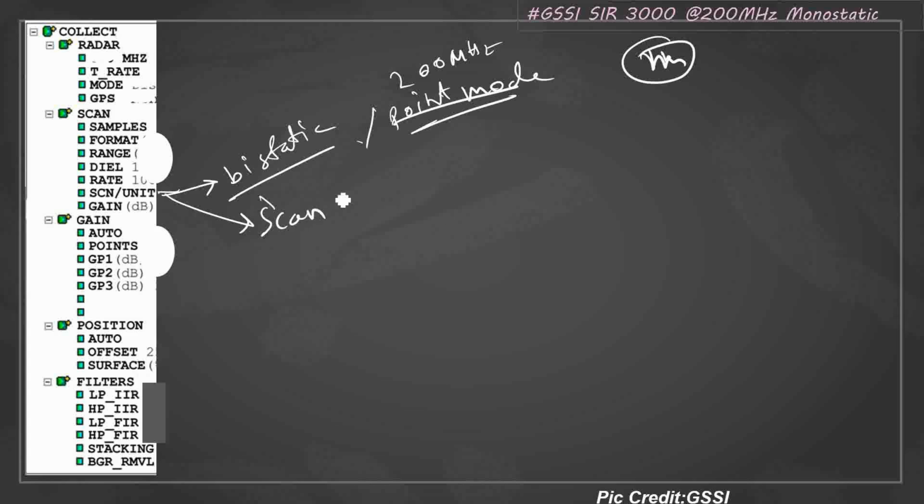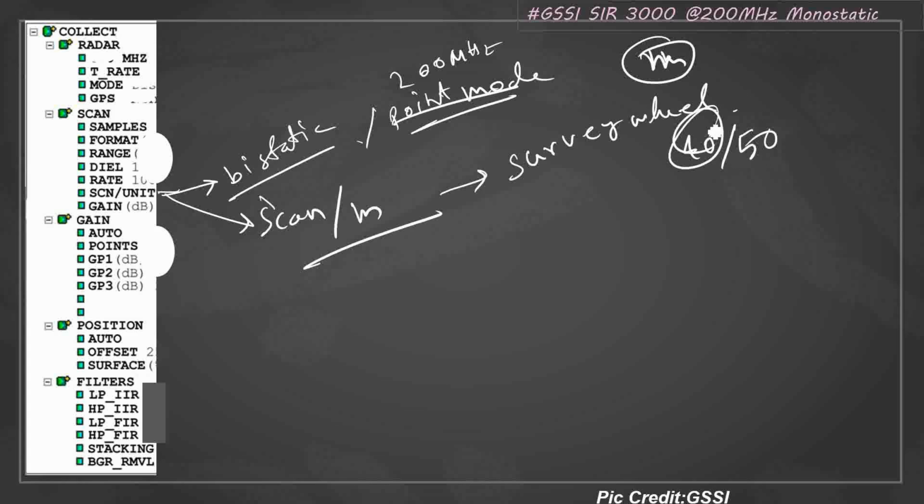Basically scans per meter, or scans per unit of horizontal distance. This parameter is scan spacing. When you are using a monostatic antenna and a survey wheel, you will keep the scan per unit around 40 or 50. I generally kept 40, so 40 is okay.